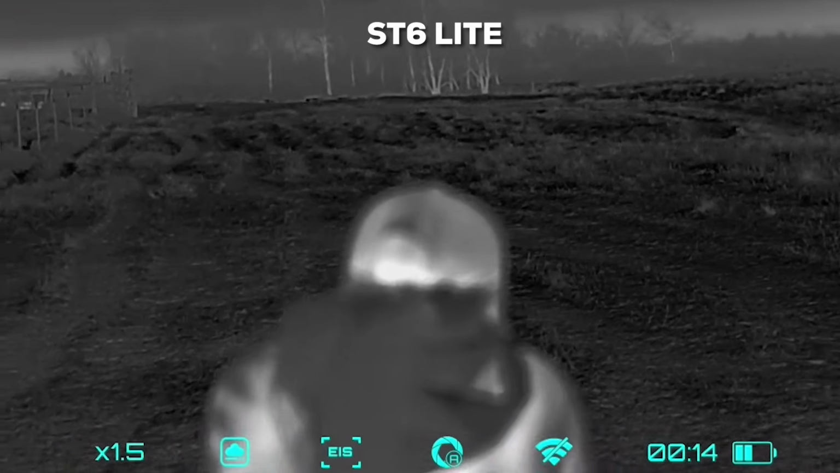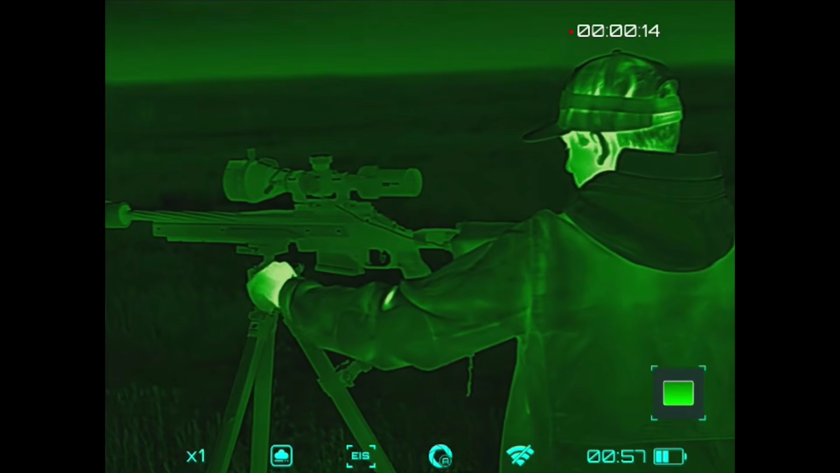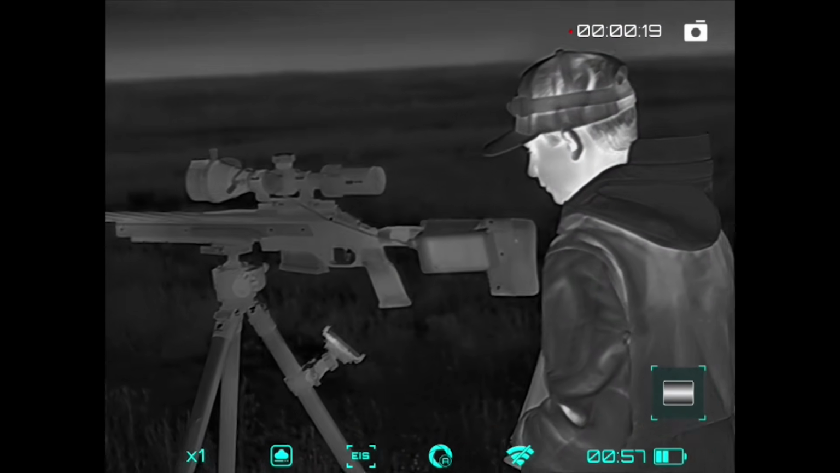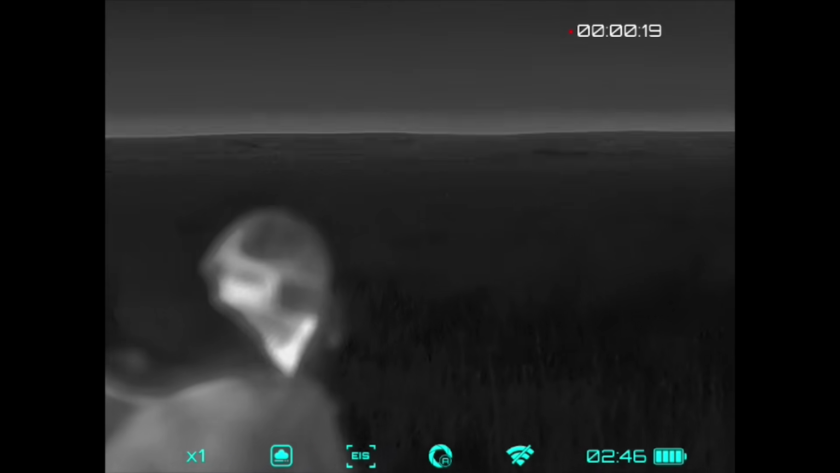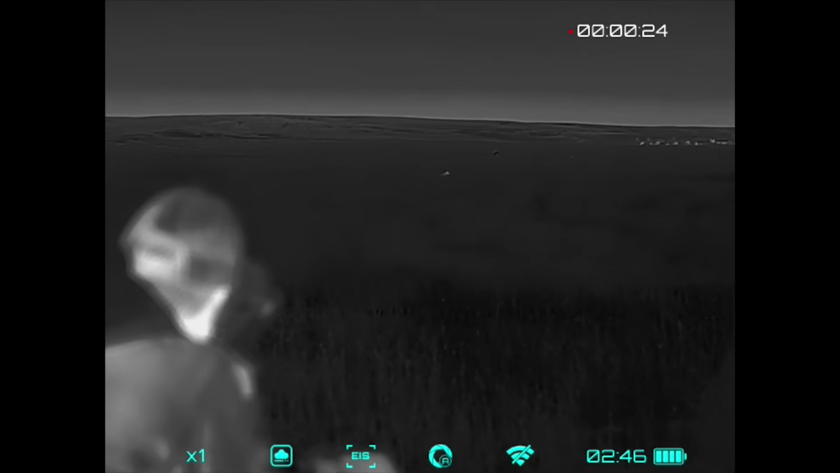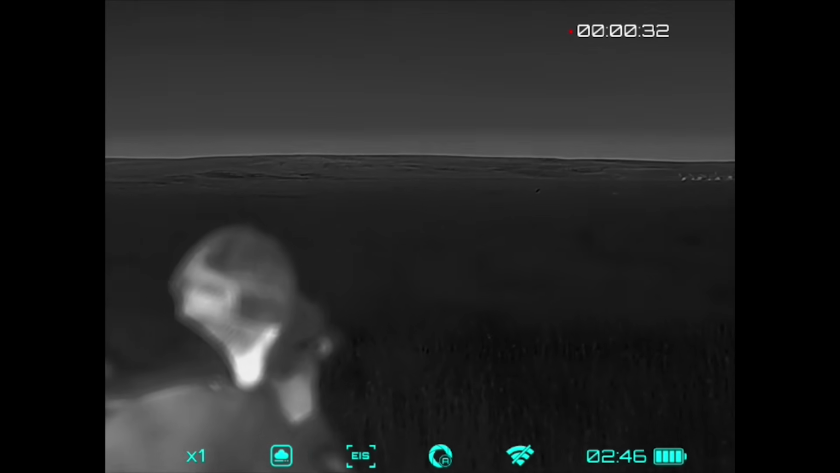The use case for a helmet mount, for me personally, I've run helmet mount thermals for a long time. Being able to be hands-free. You're hands-free, you're looking around, we're at the bed of the truck talking, and just being able to constantly scan. You're constantly looking, and your positive ID on an animal of any sort goes up exponentially just being able to have it on your helmet the entire time, as opposed to sitting there looking around, which is fine. I like to do that too, but the helmet mount's my go-to for that.